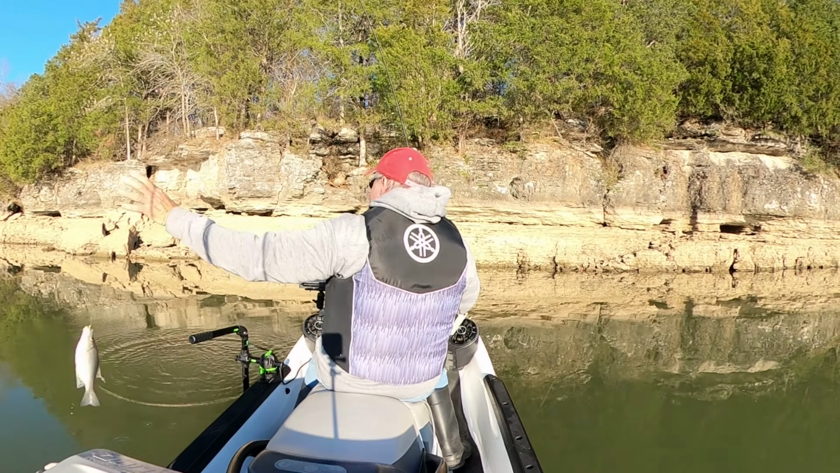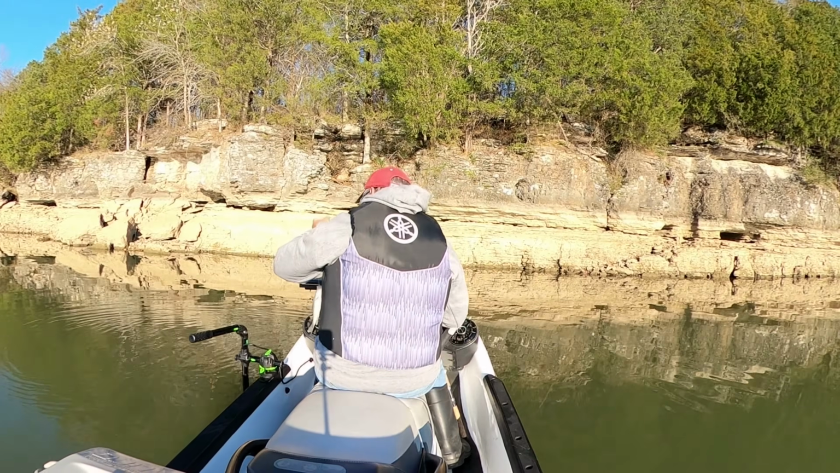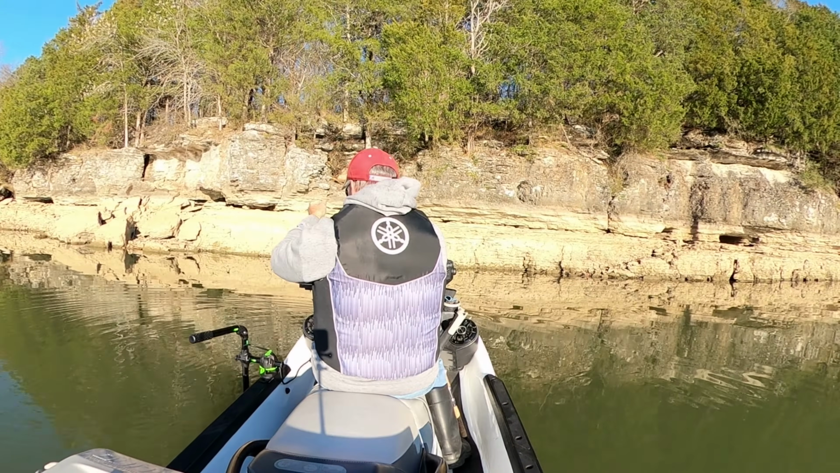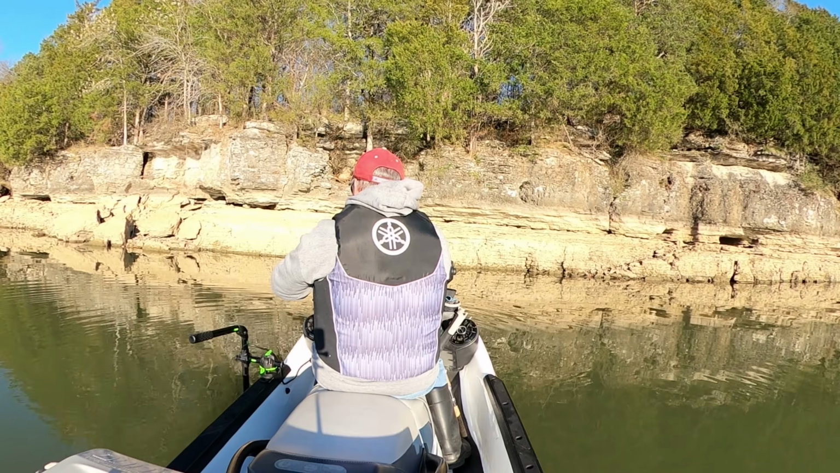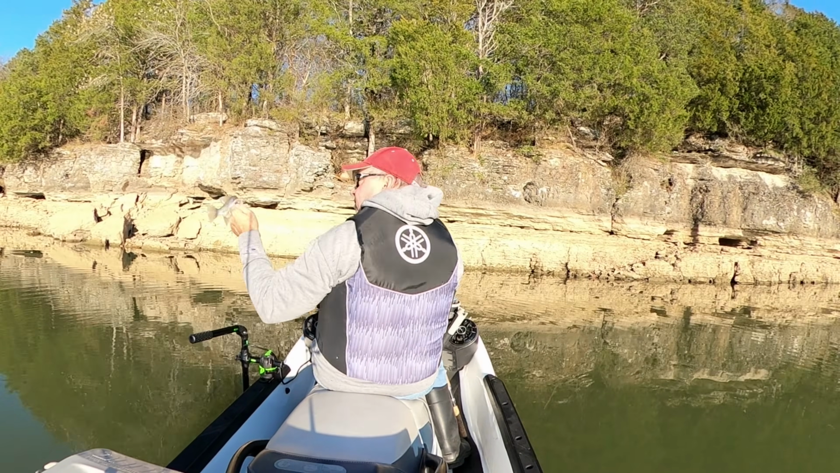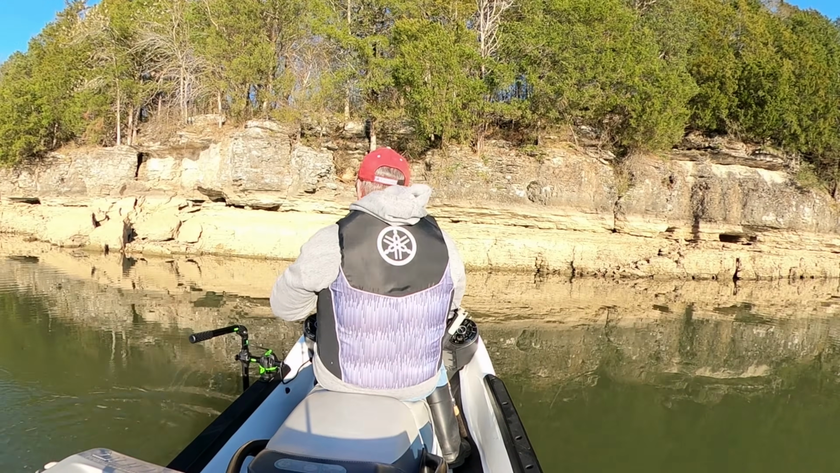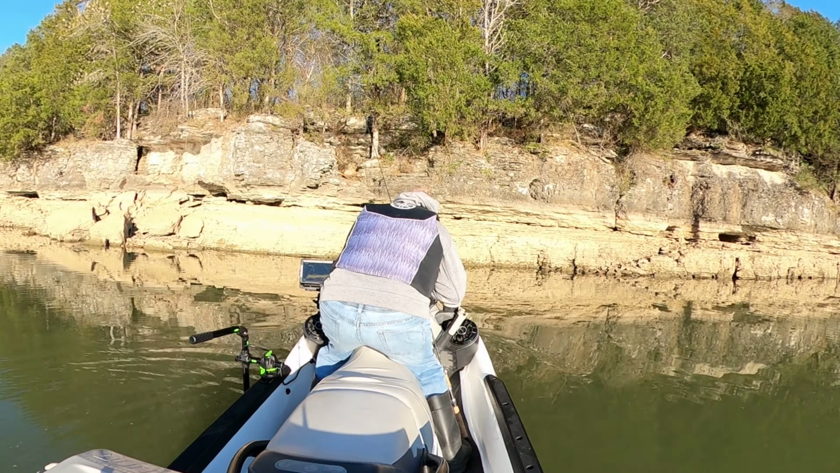Crappie! That's hilarious. There's so many down there. There's hundreds of them. Not hundreds here, but there's tens. They just come off the bottom. You don't even know they're there. Another baby. Now they're fired up down there.